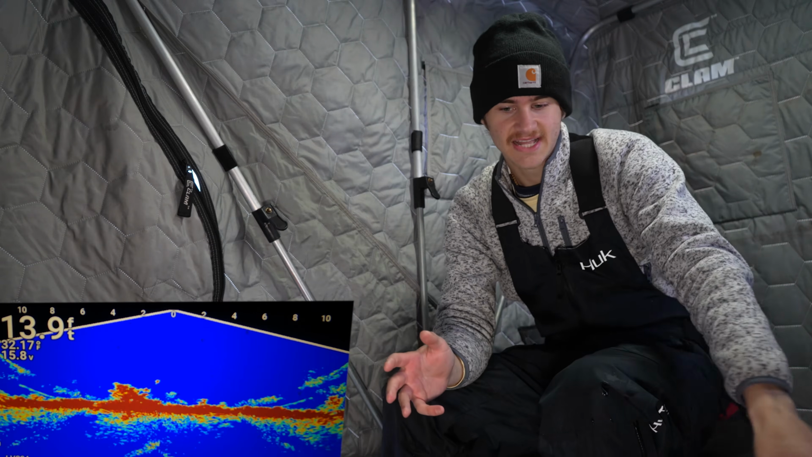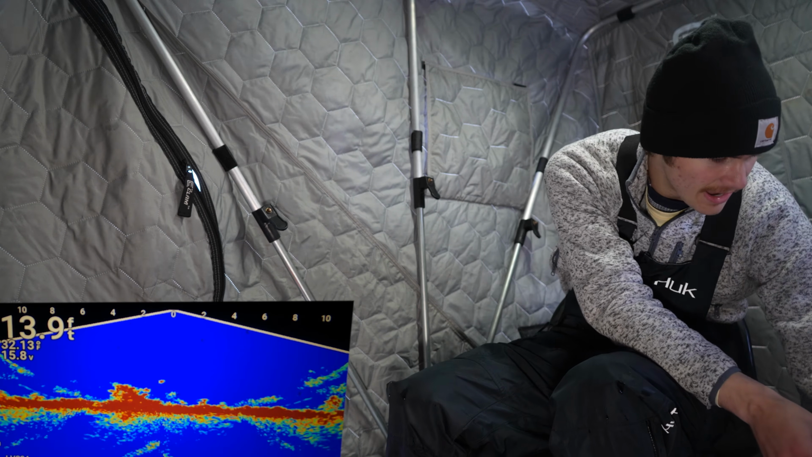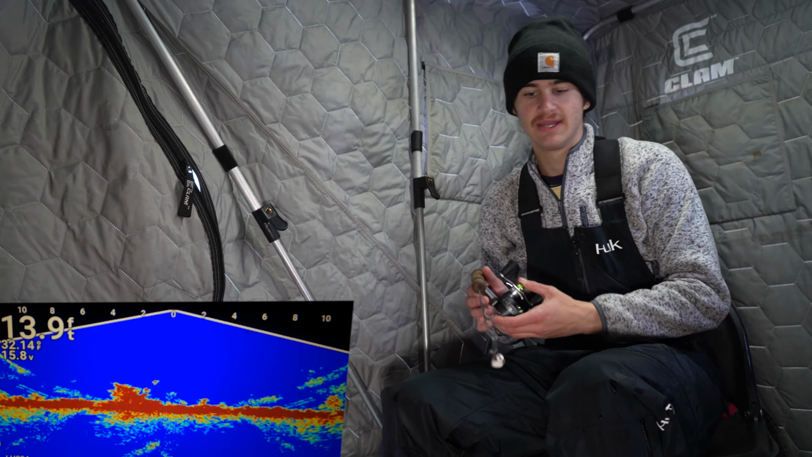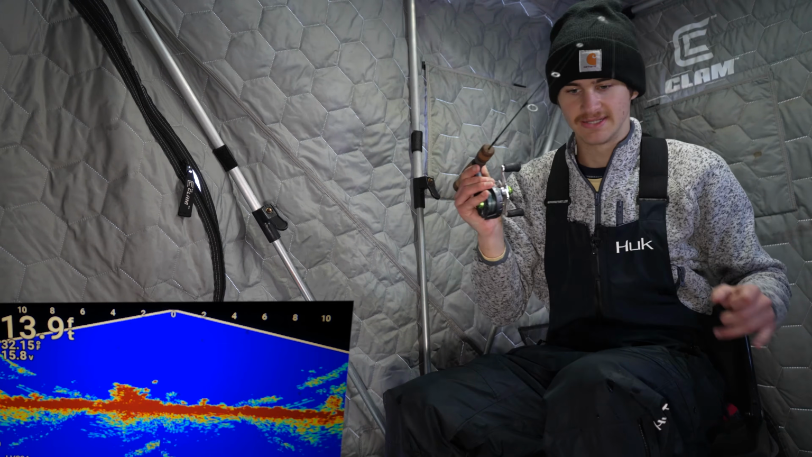All right, we have the dead stick right on the edge of the weeds, as you guys can see there. And now what we're gonna do is we're gonna grab our jig and spoon. I'm gonna throw the head of a crappie minnow on, and we're gonna jig this spoon around and give it a little bit of an action and see if we could use it to bring in some walleye tonight.